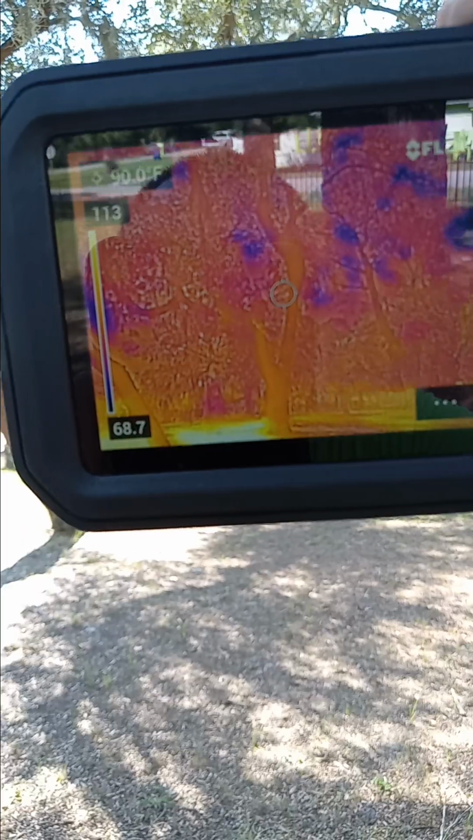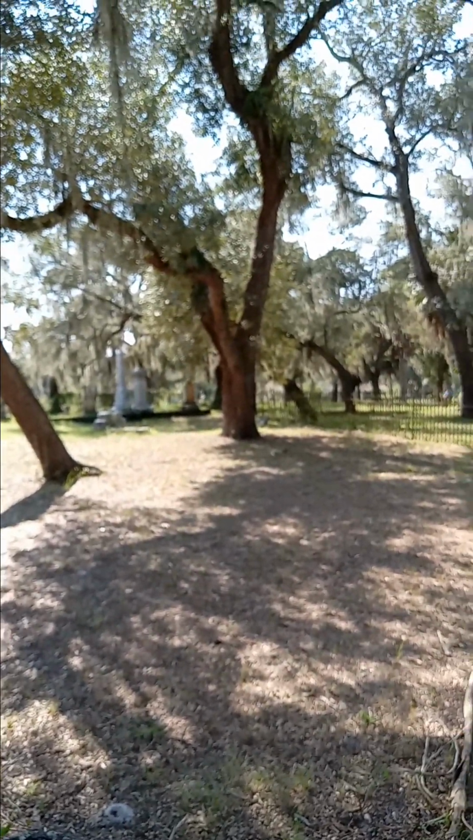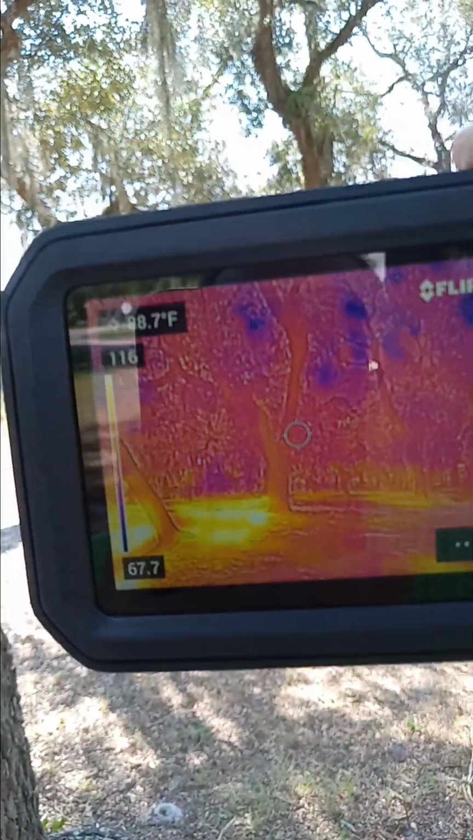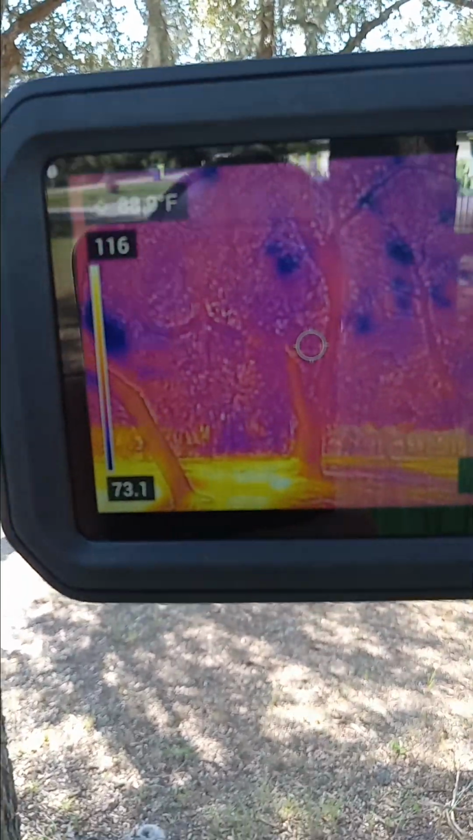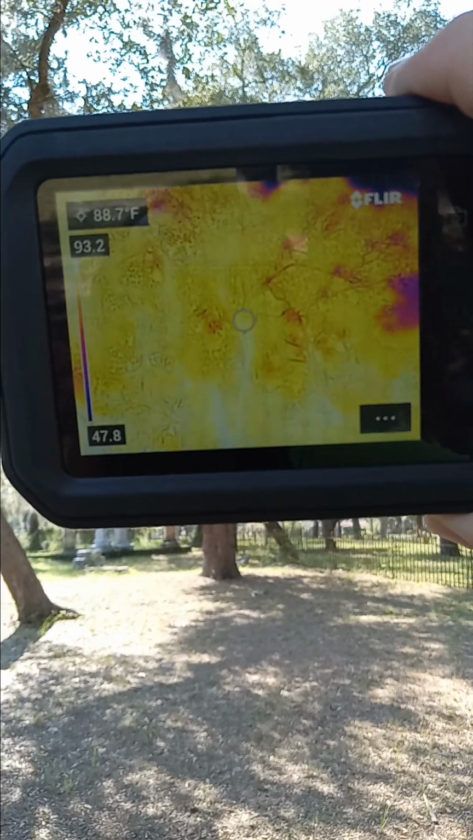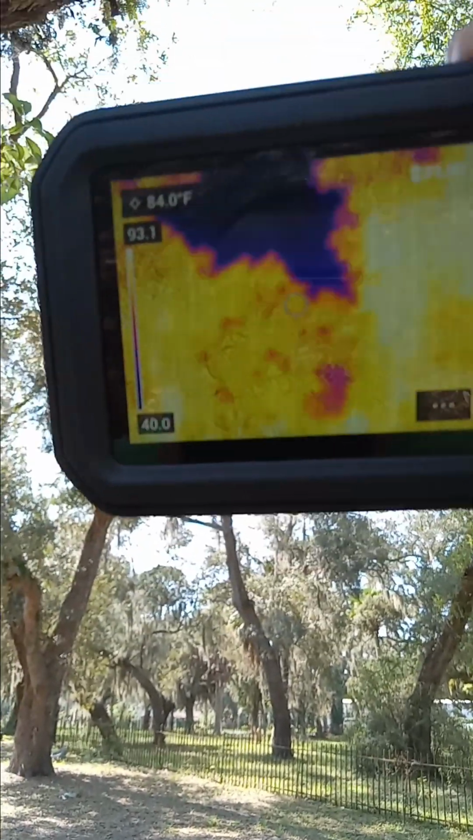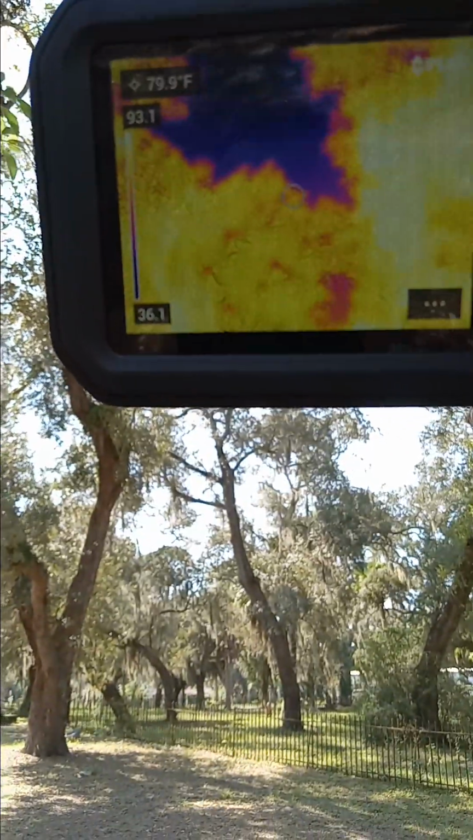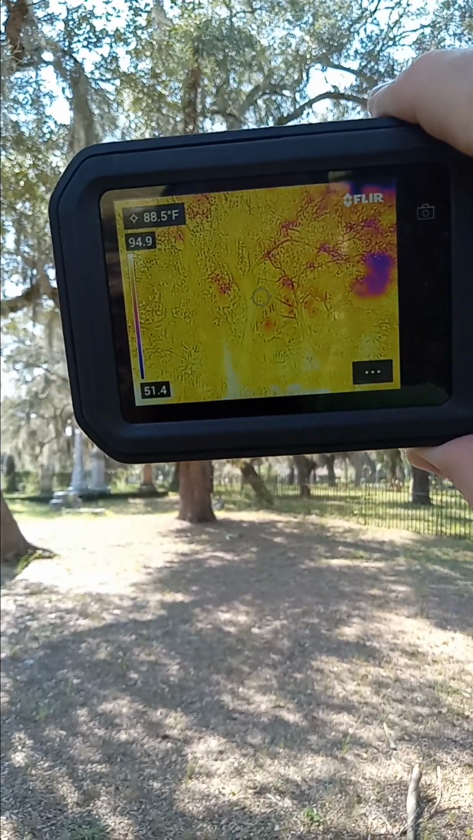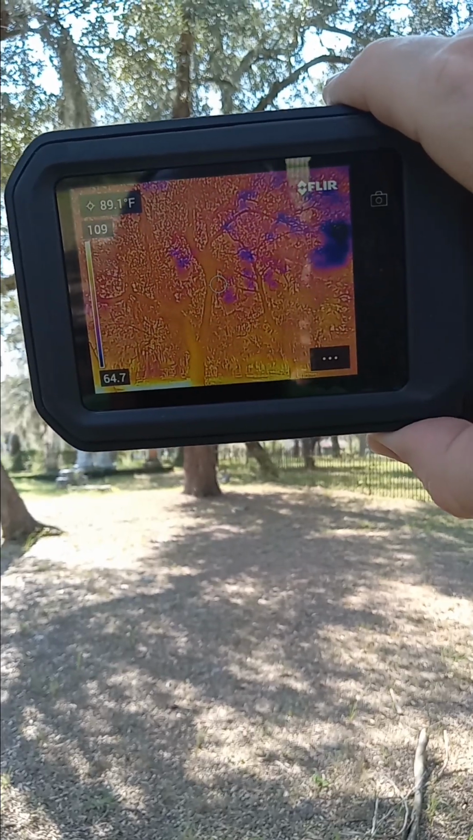But if there was any cold spot hanging there to insinuate that they had been hung, I think we would pick it up. And I'm not getting that at this point in time. And I'm not seeing anything moving around within the tree. As you can see, there's cool areas here that is definitely the sky. So if you at home see any cold spot that looks like it's moving other than my arm moving around.